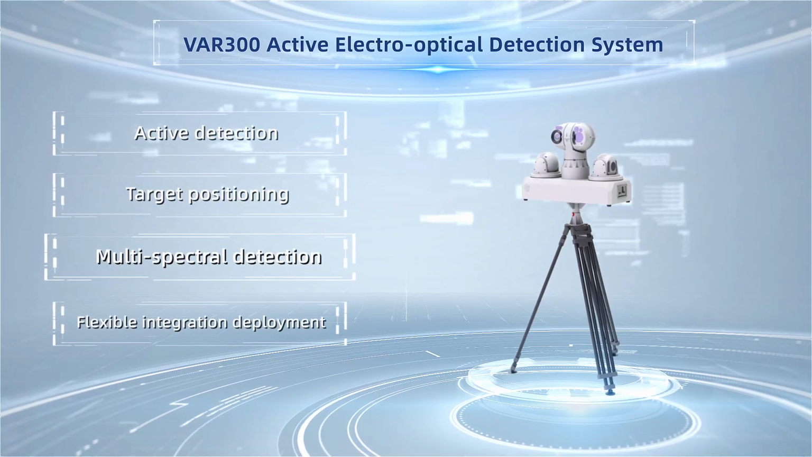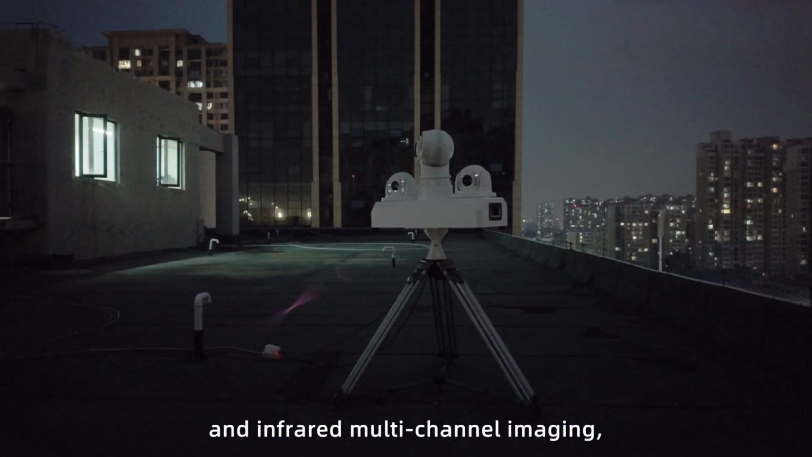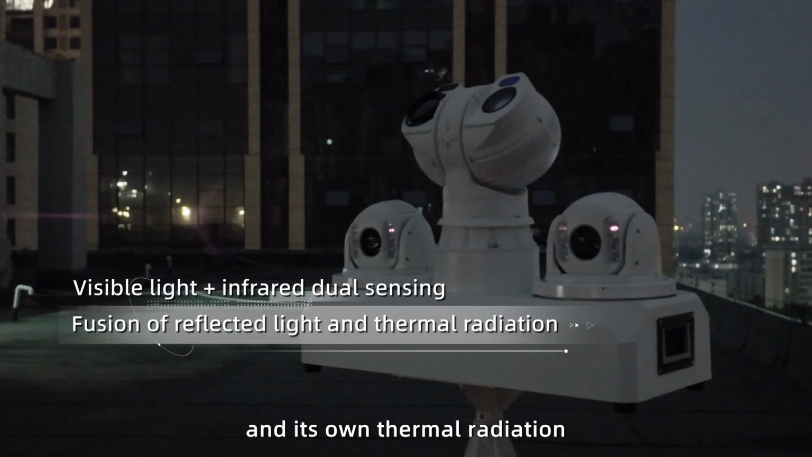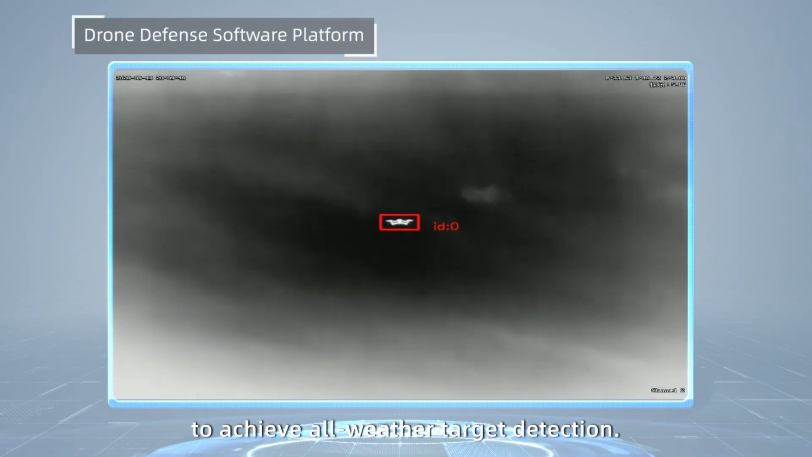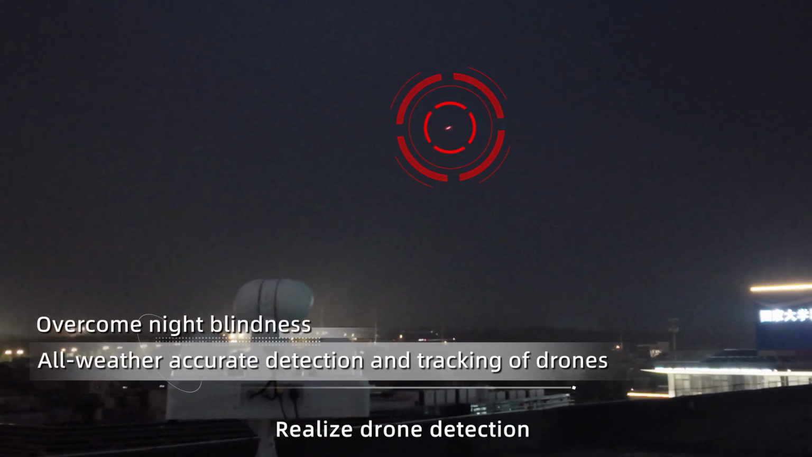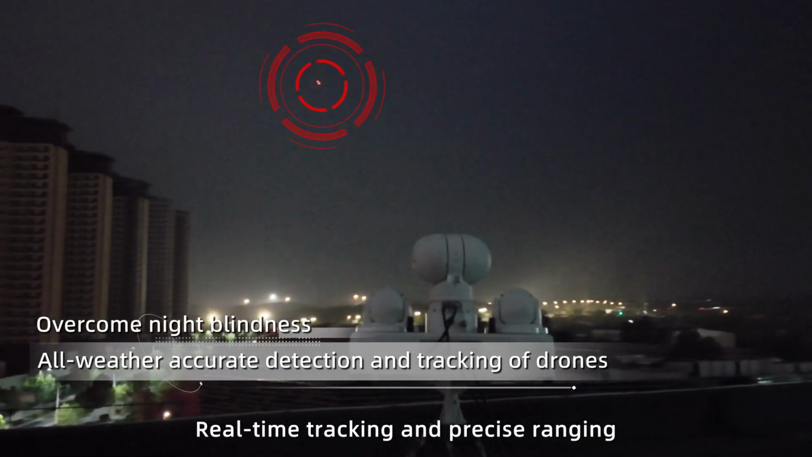Multispectral detection. The device also combines visible and infrared multi-channel imaging and utilizes the target's reflected light and its own thermal radiation to achieve all-weather target detection. Effectively solve the disadvantages of night blindness. Realize drone detection and positioning at night, real-time tracking and precise ranging.